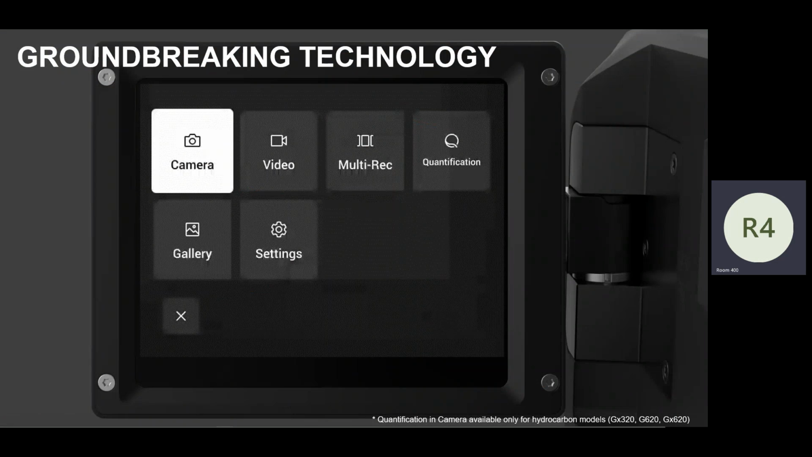The probably most groundbreaking technology on this is where we began to listen. We don't like that third party or secondary device when we do quantification. So now with the mode wheel, I'll turn it on here in a second, you'll see it has the same mode wheel look as we used to have in the past, but we have some new things. We have multi-rec, or multi-recording, which I'll get to next, and we also have quantification. So now, without any secondary device, you can quantify in the camera.